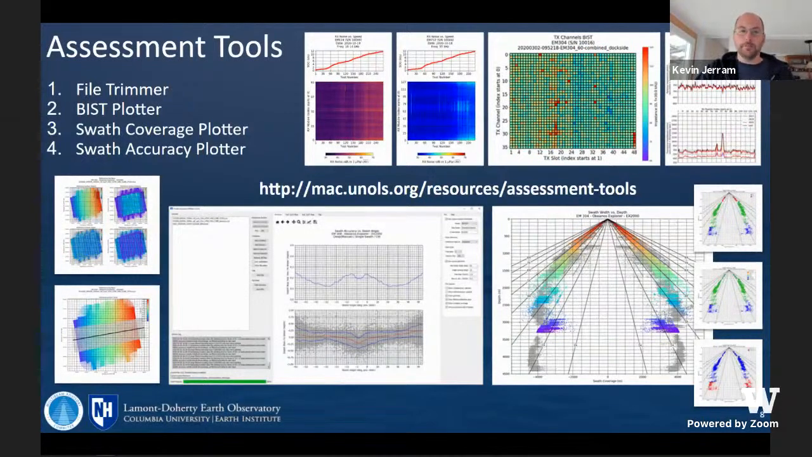That also goes into survey planning. So if you have a scientist coming on board, they know they want to cover a certain area, but they don't have much history with your system, you can show them how much coverage they might expect. We have an accuracy plotter that helps us look at swath performance in varieties of modes relative to a trusted bathymetric surface. So again, these are in continuous development.